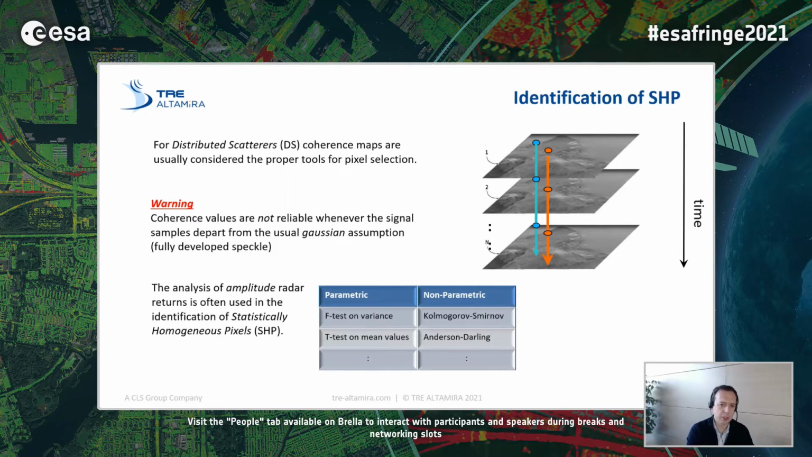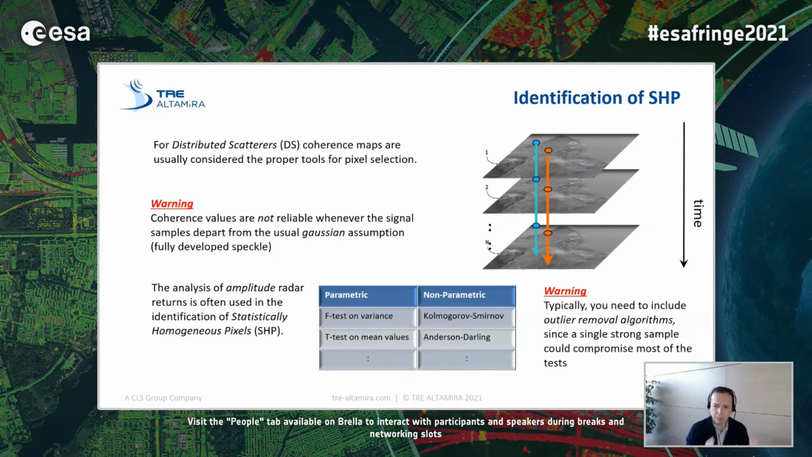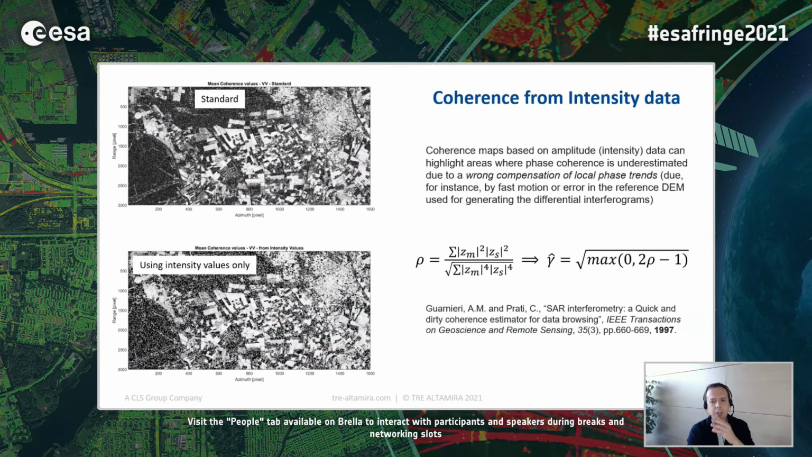Of course, there are different methodologies, but for all of them, it's quite important to recall that once again, we shouldn't forget about outliers. And so typically you need to include outlier removal algorithms before running these tests. Something which is not always, say, remembered